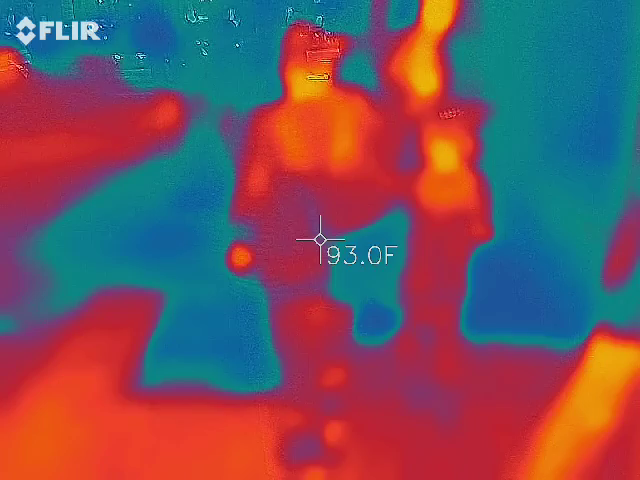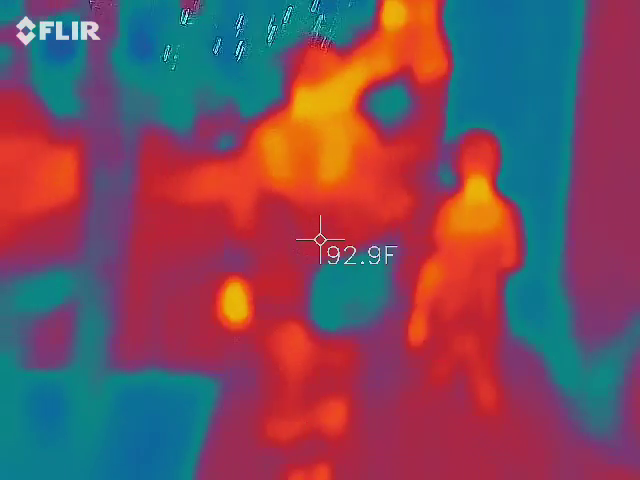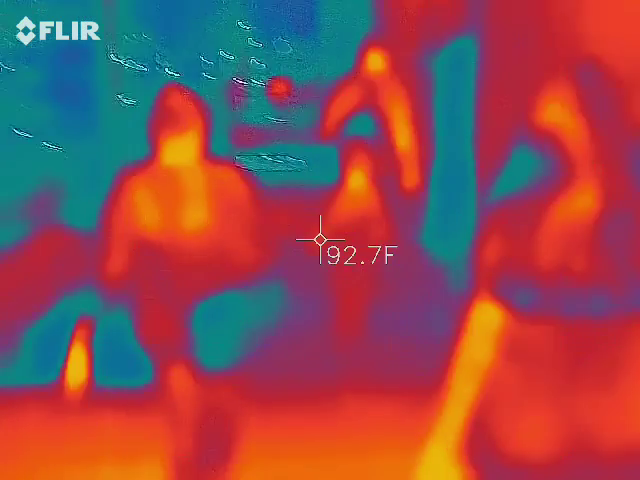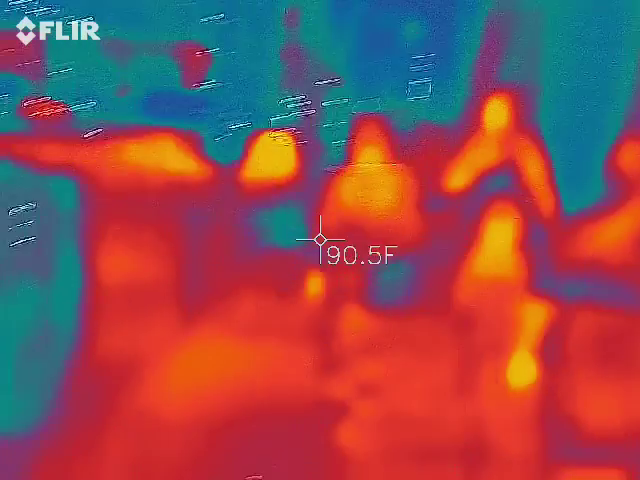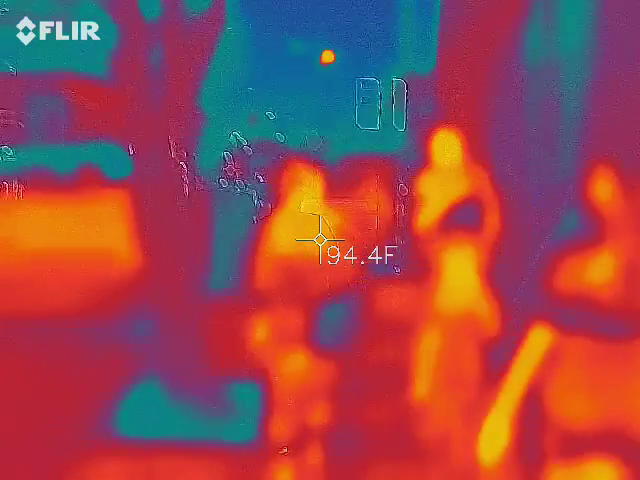Those are safe to walk on by. They're a little wiggly, but they're fine. I wish mine was that small. They're back there.